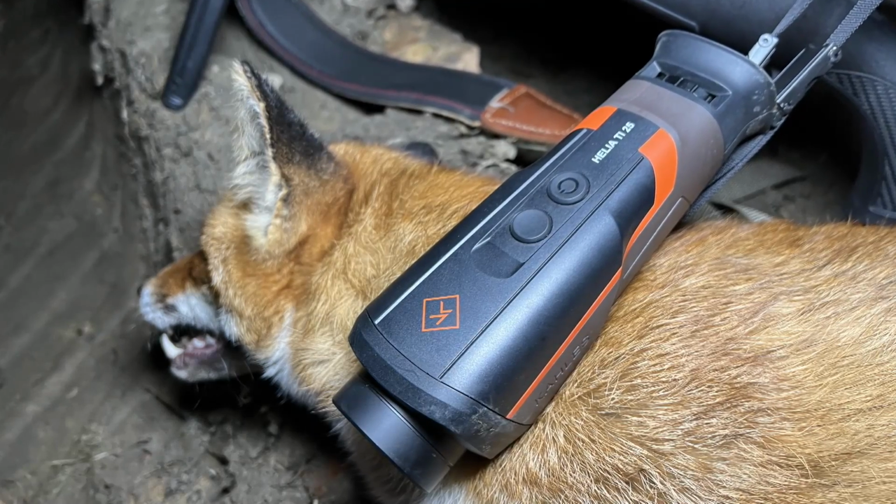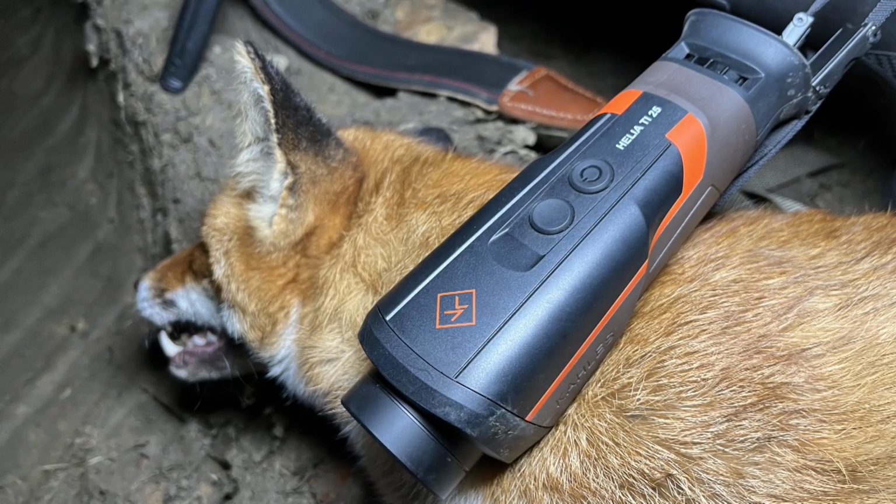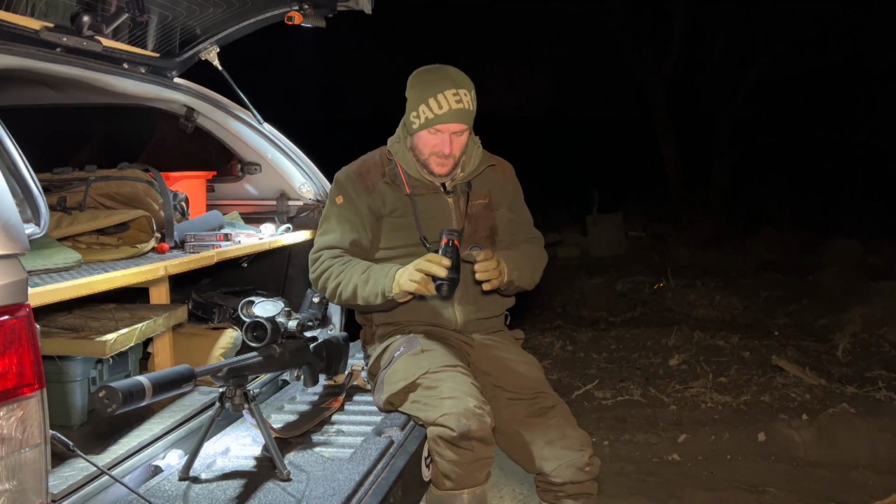Overall dimensions are 198 by 68 by 63 mm and 430 gram weight, an optimum balance between hand filling yet not too easily lost. So summing up about the Kahles TI-25.